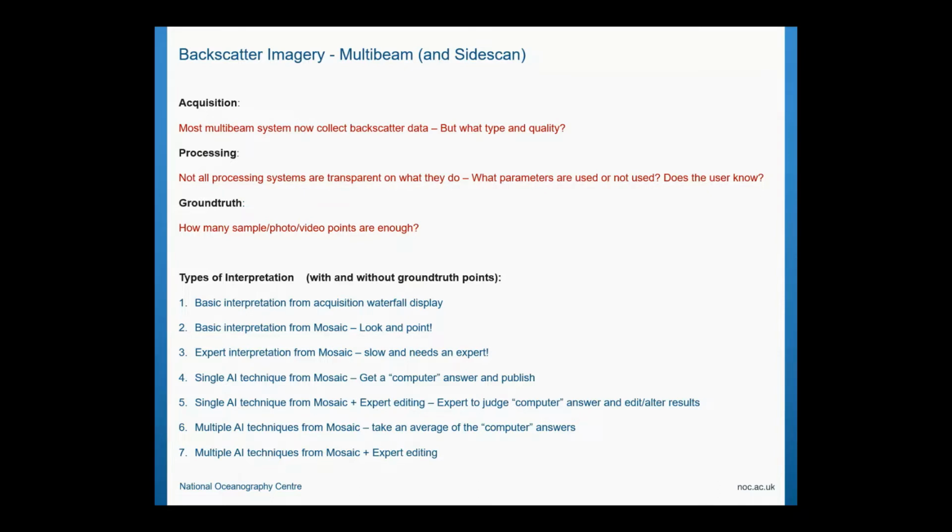And then for processing, not all processing systems seem to be the same. Do we go for a standardization? Do we really want that? I'm not sure. Does one size fit all? And how well is it processed? Are all those parameters used or not used? Do we know as users using that stuff? And then ground truth. Are we doing any ground truth? I'm going to come across that a bit.